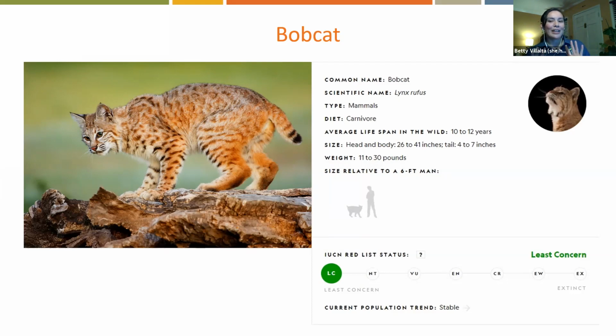Can I get a thumbs up or a raise of hand? How many of you have seen bobcats out in nature, out in the wild? Ooh, oh my goodness. Oh, very lucky. Very, very lucky. I have seen them. They are a little bit more elusive. I lived in Camarillo in Ventura County long ago, in the hills area, and definitely heard the bobcats and made sure we brought our dogs in at night.